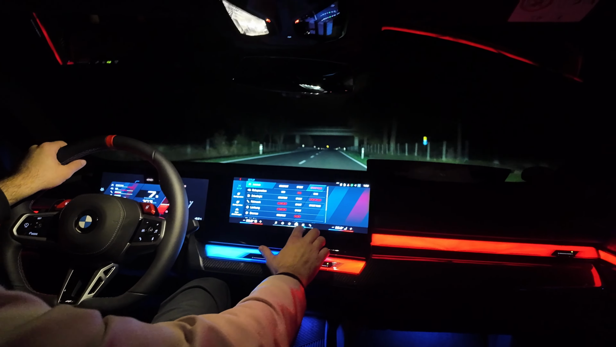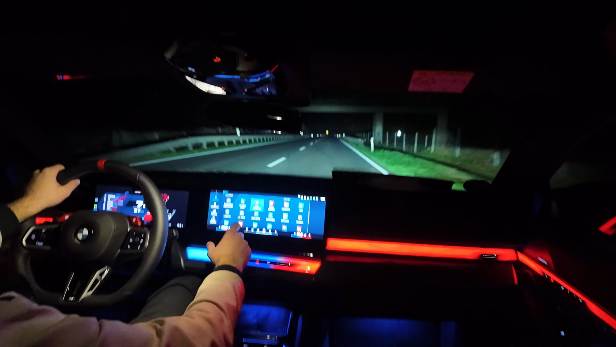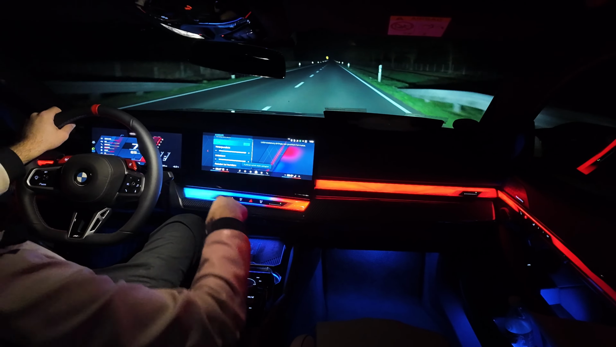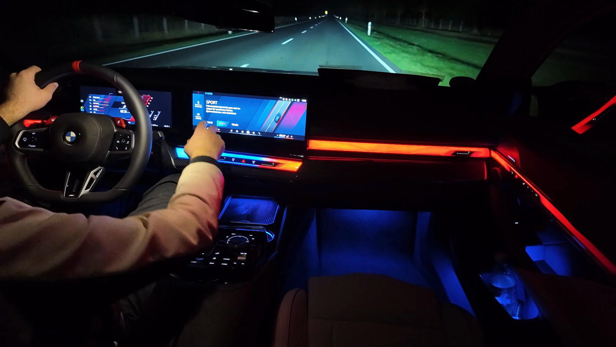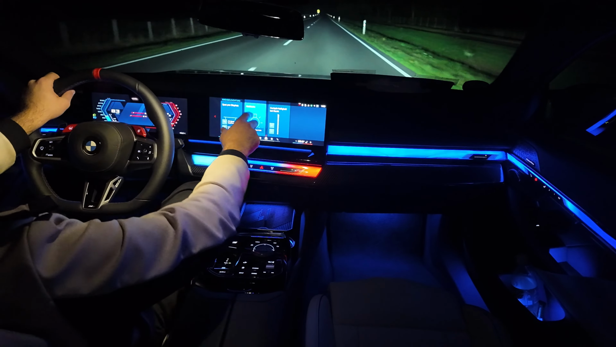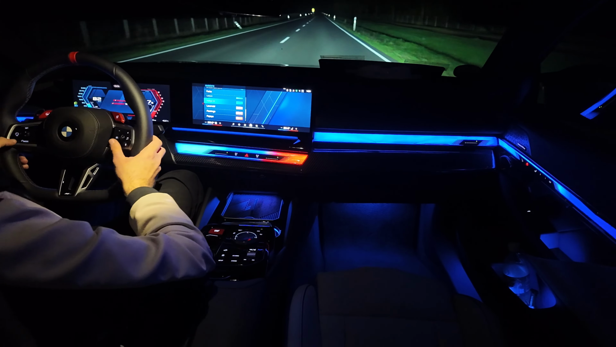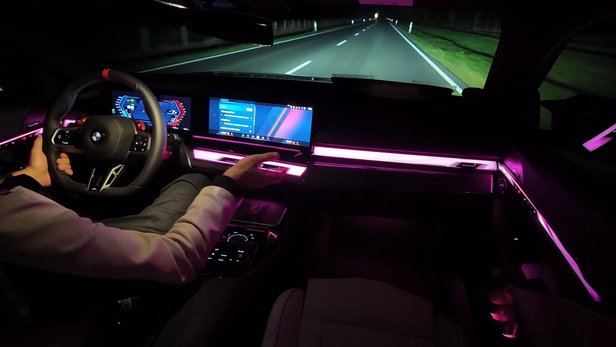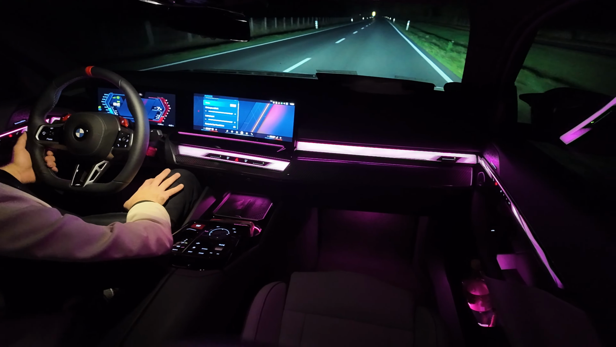You can also change the ambient colors, of course. We've got multiple different colors. It's not just the M Indigo, etc. We can also, wait, I need to put the M mode to the road. And now I can play around with the ambient colors here. If I go to color, I'll put on my driving assistant. Now we have the Flamingo, for example, with this, which is quite nice.